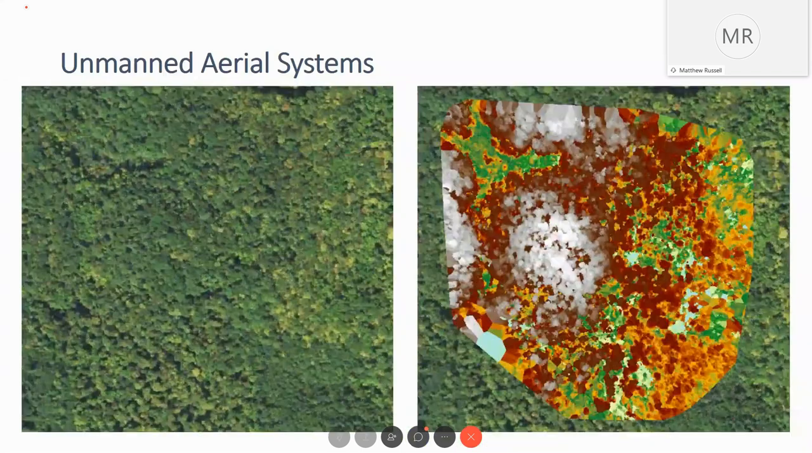However, we also were able to collect stereo imagery with the UAS with as much as an 80% overlap, and we were able to process that to create a digital surface model, as you can see here on the right. So that's a digital surface model of the same area using the stereo imagery.